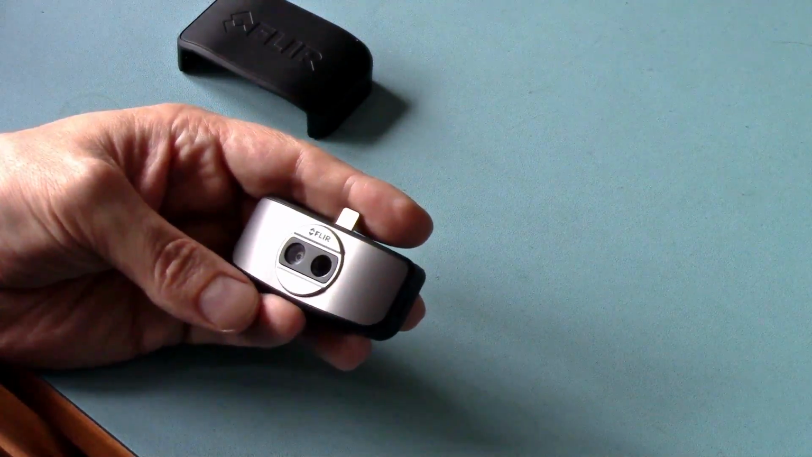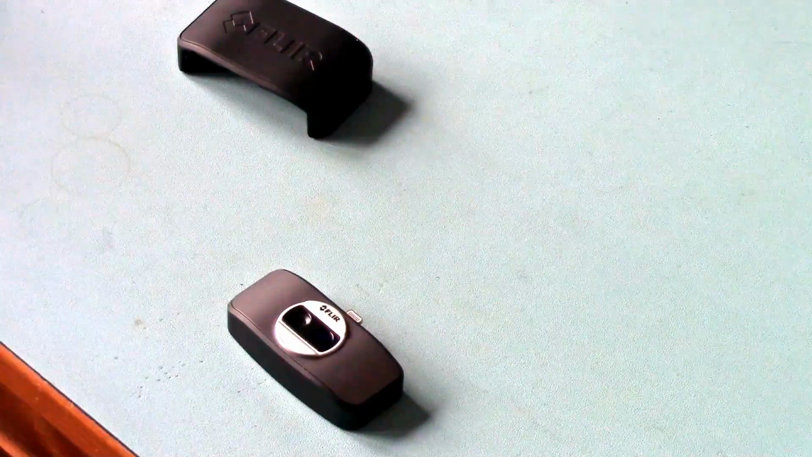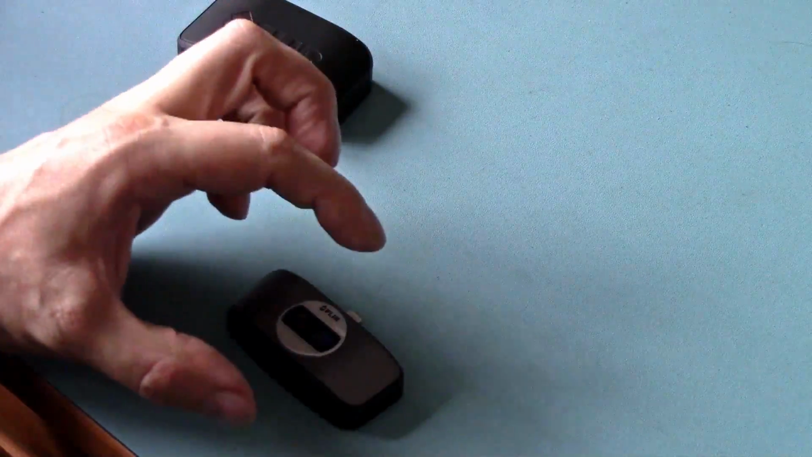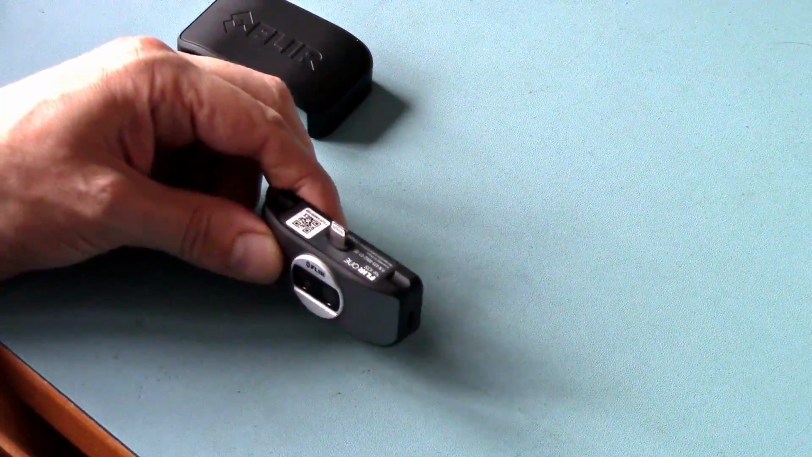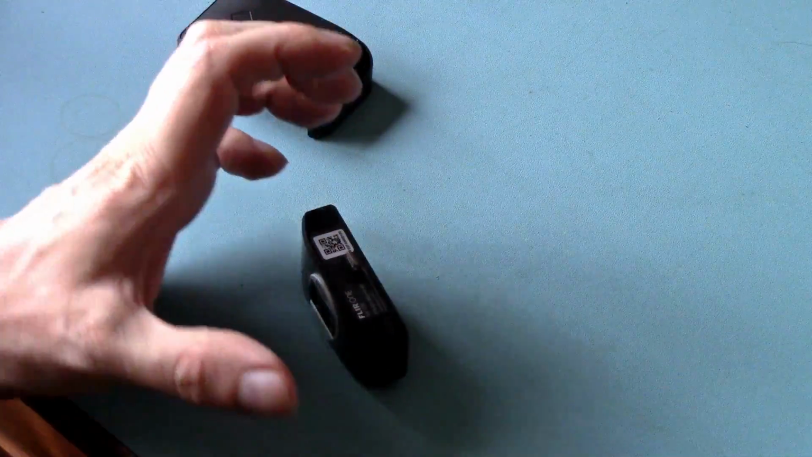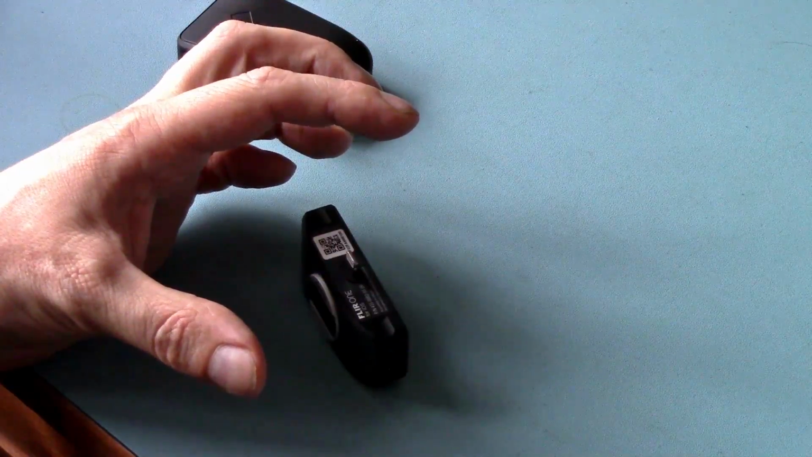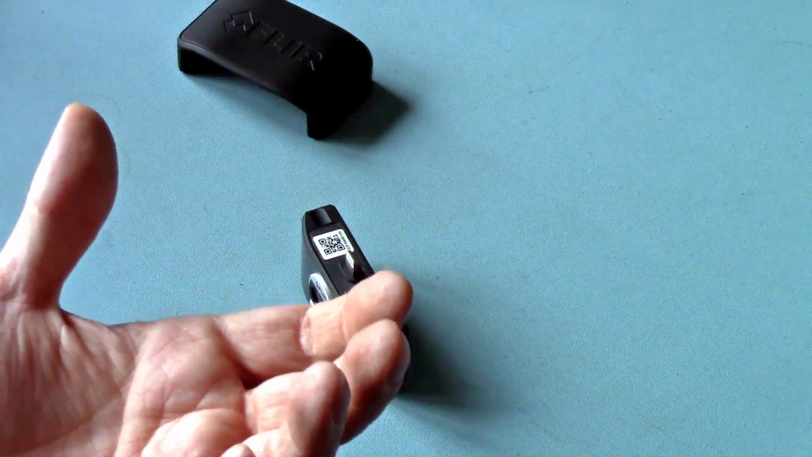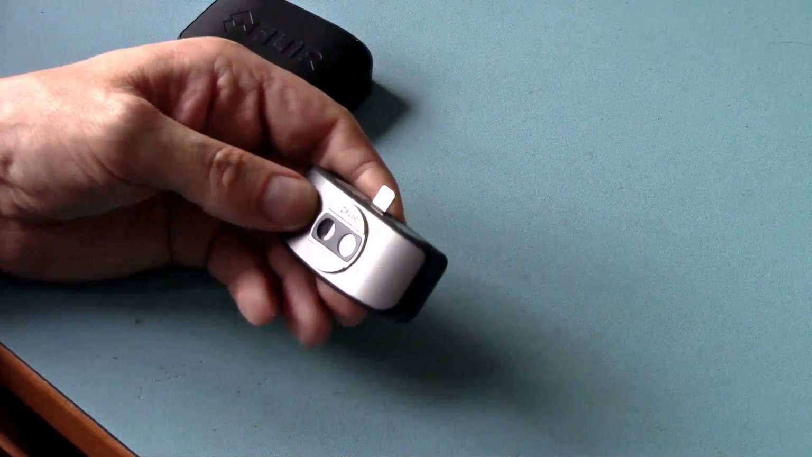It charges fine. Another thing I'd like to point out is, with a charger, you're better off having a good thick solid charging cable, and I would recommend a proper dedicated charging unit, such as the one you can buy from IKEA. I think it's an IKEA coupler. It's about 2 amps or 1.2. It's quite high amperage, so you're going to get a good solid charge with it.